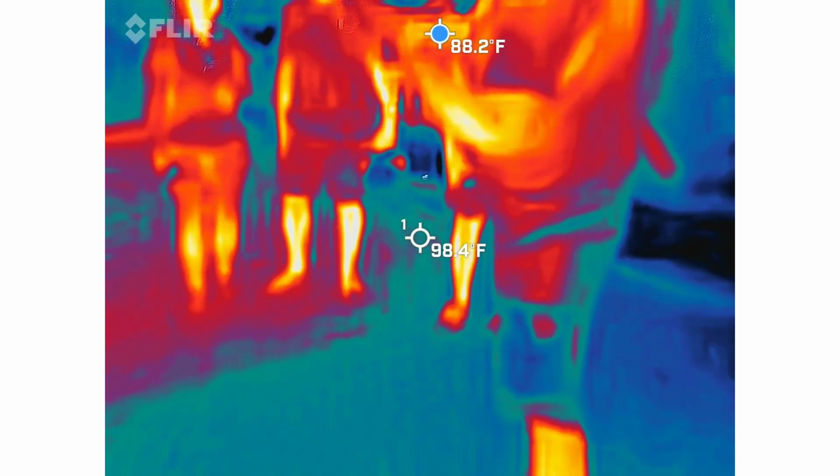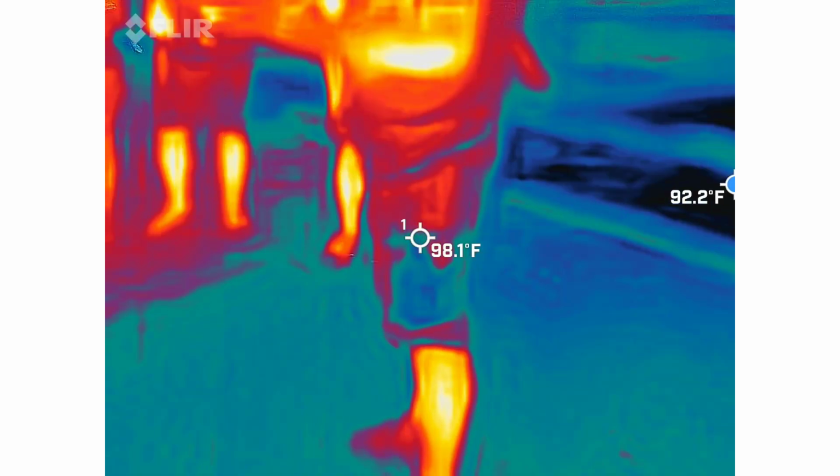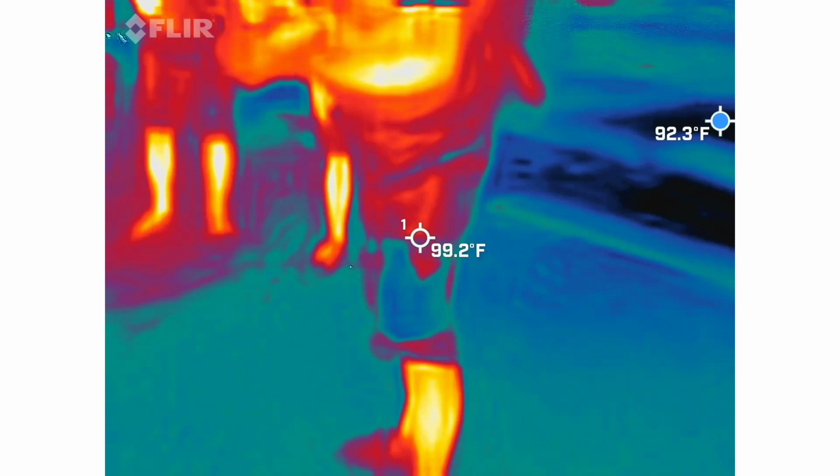I set you guys up with your devices that way on purpose, so you can see if things match up, obviously to help debunk things. Vehicles: again, be mindful of vehicles, and we do not go in between vehicles. We are kind of fortunate tonight as the lot is not full, so just try to stay away from vehicles as much as you can.